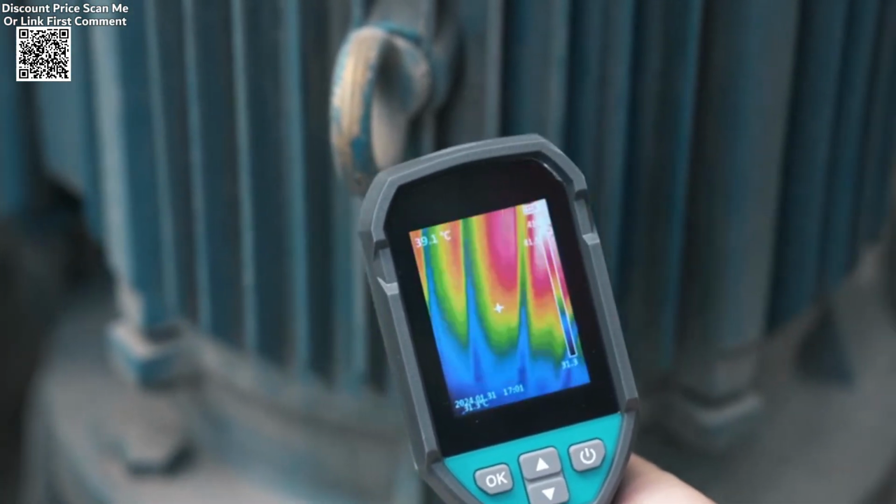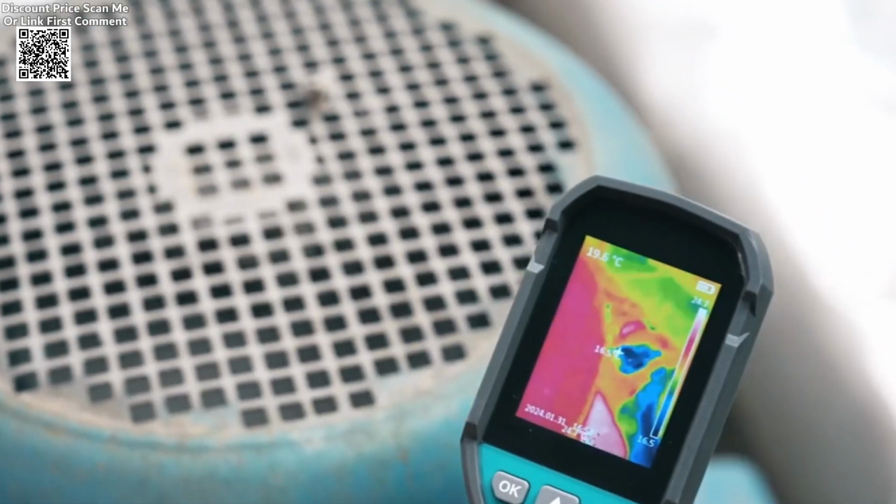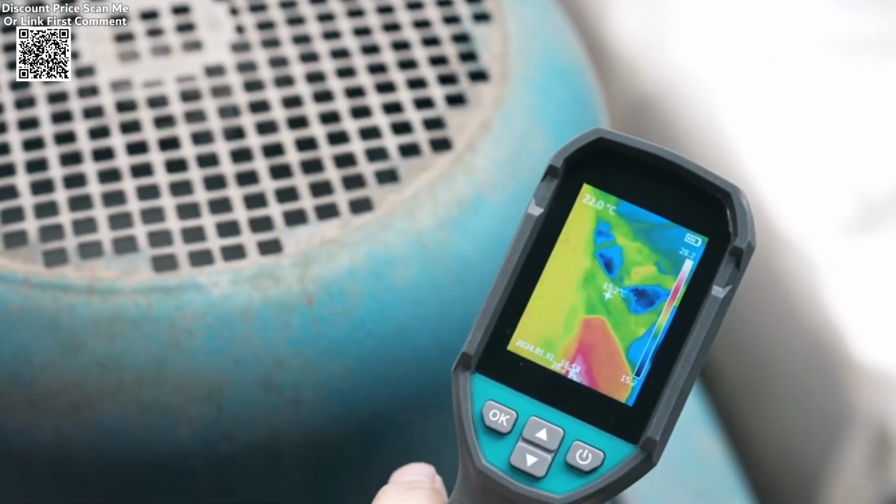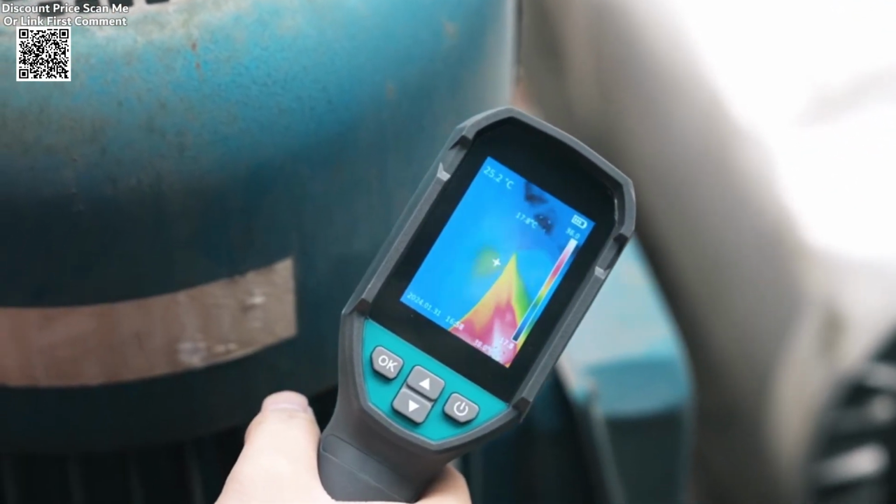Equipped with a rechargeable battery, the Mileseey TR120 is built to last through demanding tasks without frequent recharging. This makes it convenient for professionals who need a reliable thermal camera for day-to-day tasks in the field.